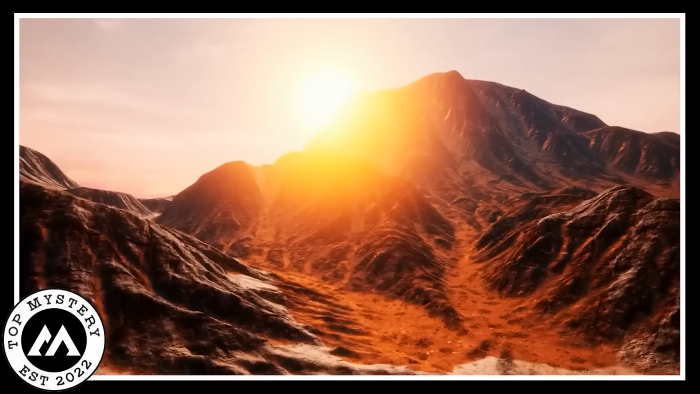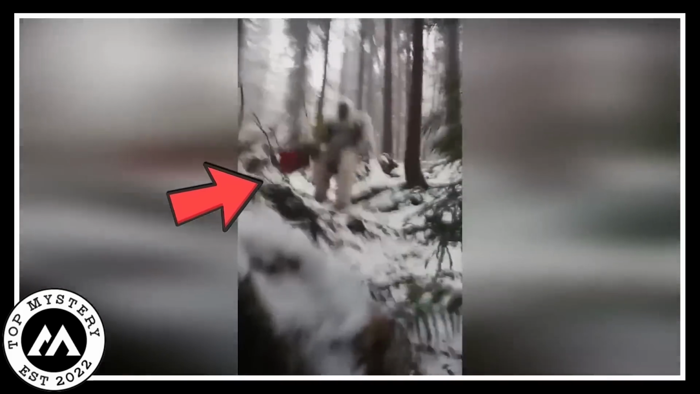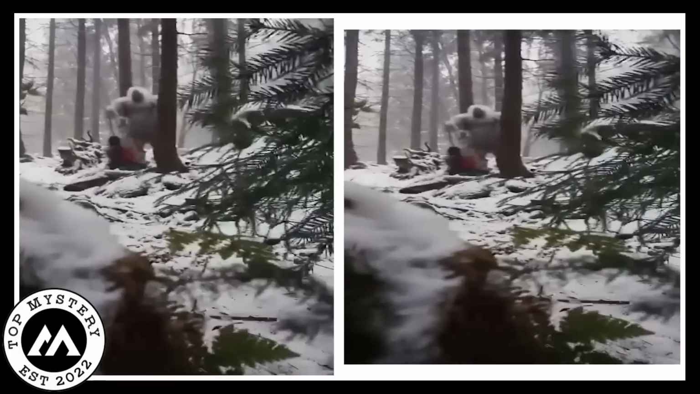A dude filming in the mountains stumbled upon something crazy. A gigantic Yeti. It's like this huge, hairy, mythical creature. And then things got even wilder. Another explorer, probably thinking, let's check out this Yeti action, ended up getting attacked by the beast.